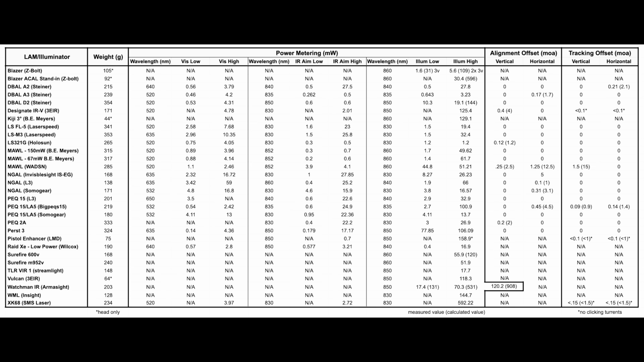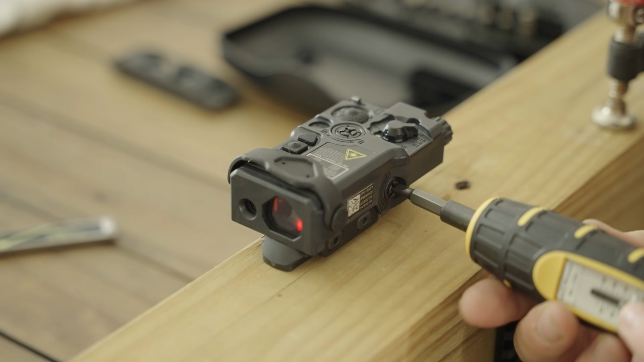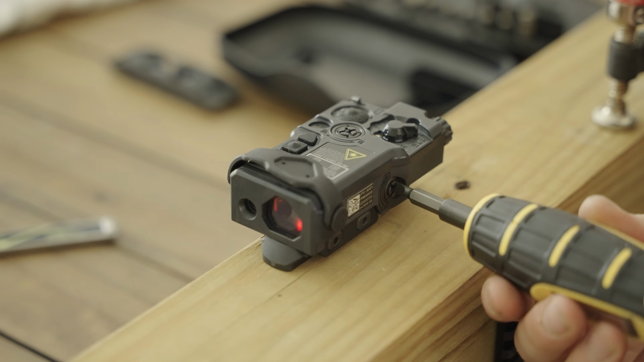So I did keep into account that the laser diodes physically are not stacked on top of each other, and these values represent how much more divergence there potentially was from those locations. The tracking offset data was taken similarly in that the units were mounted to a block.